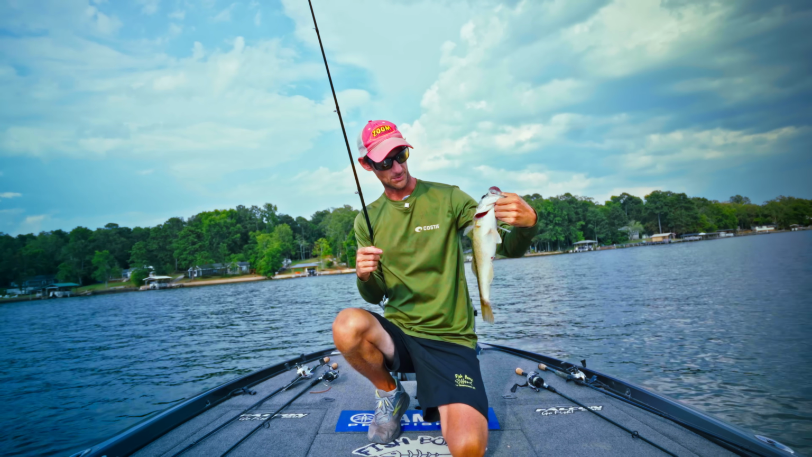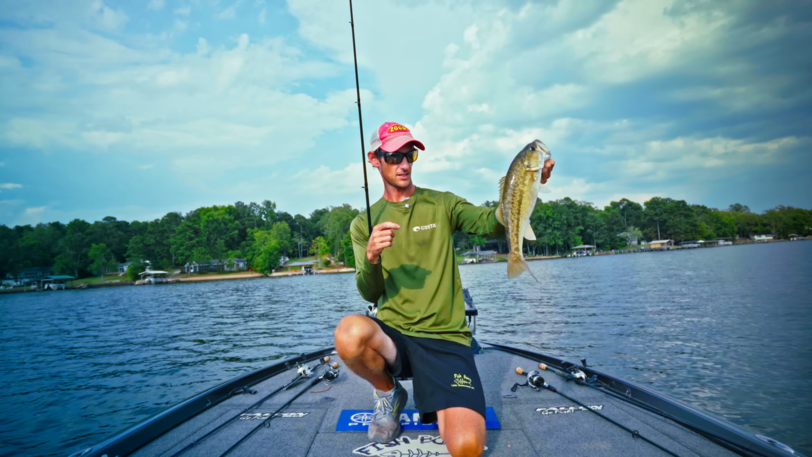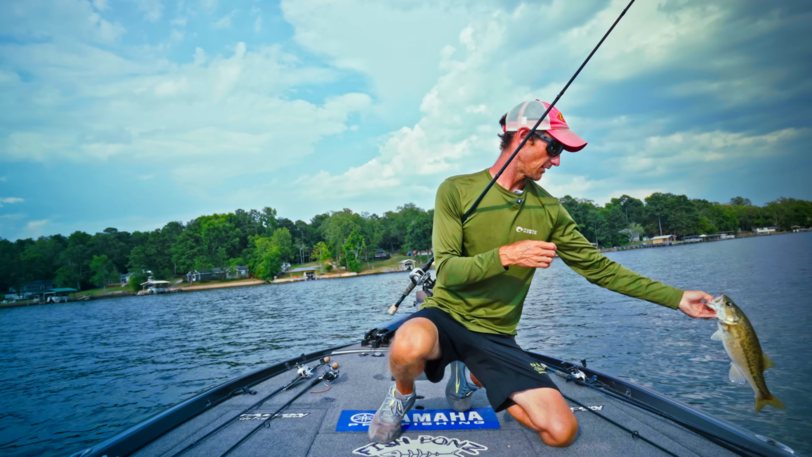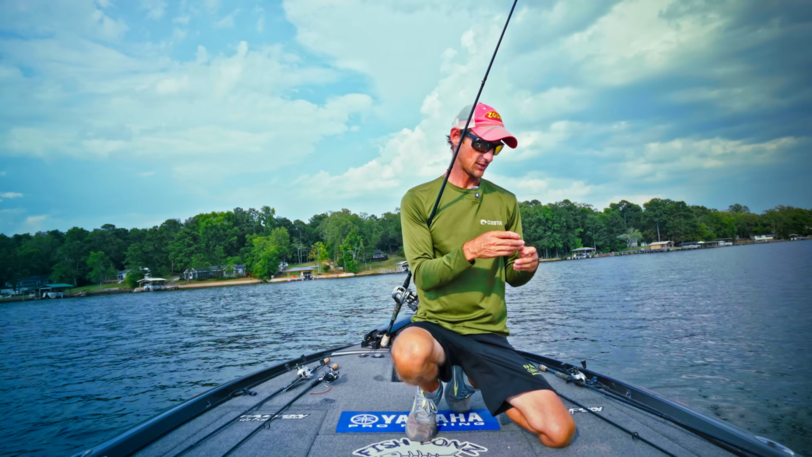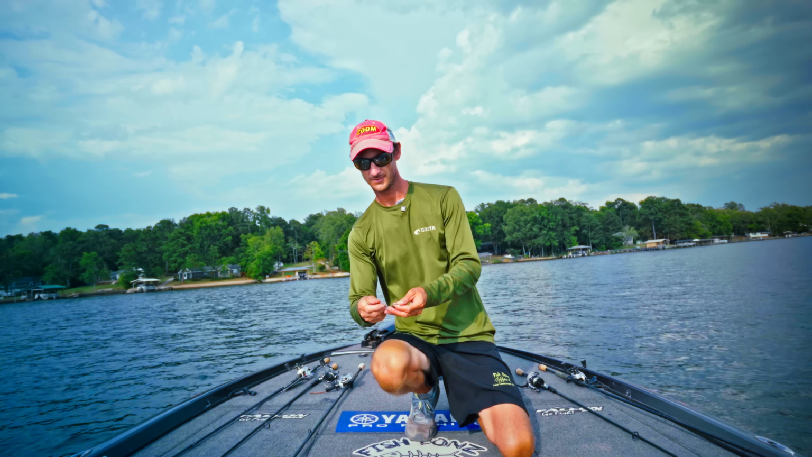That's the cool thing about brush piles. You get a lot of largemouth and spotted bass. That's a good sized spotted bass for this lake. But everything kind of gets out here in the summer. Lakes with spotted bass kind of guarantee you catch something too, so that's the cool thing.